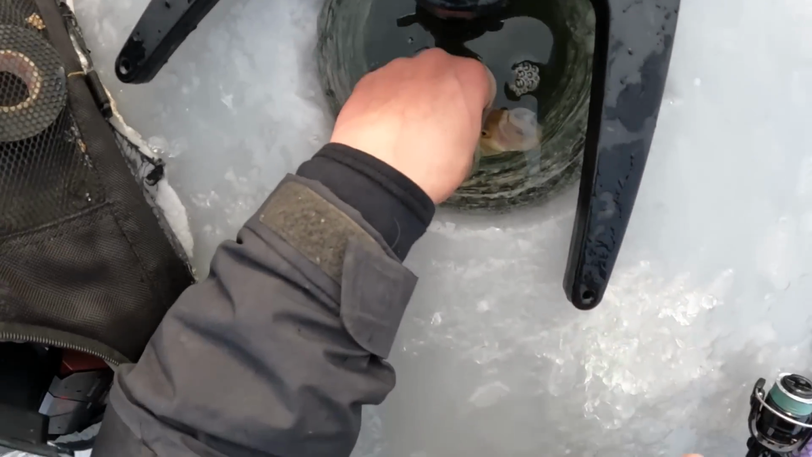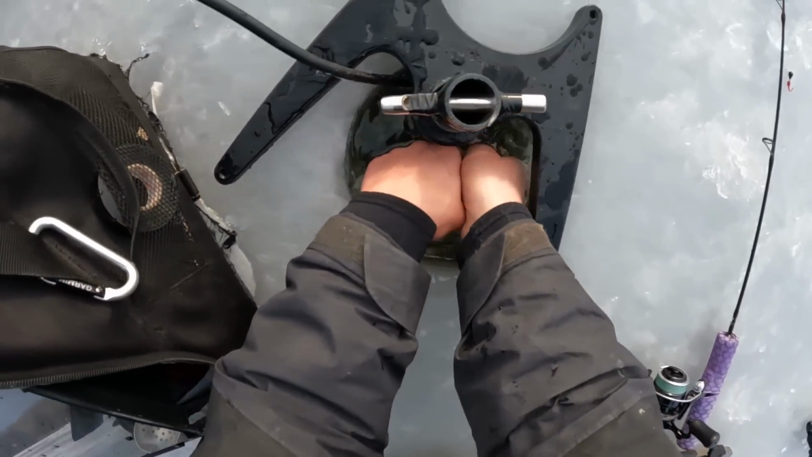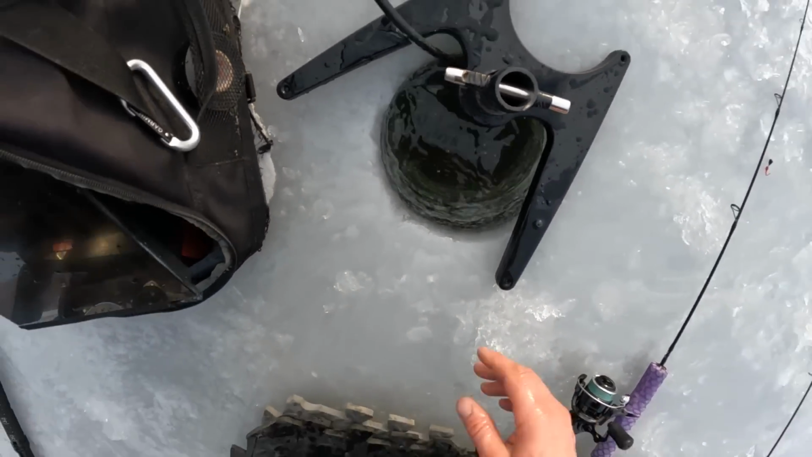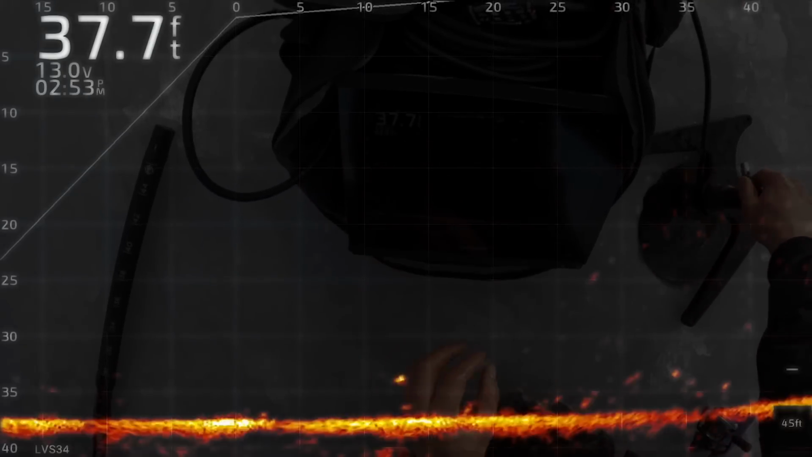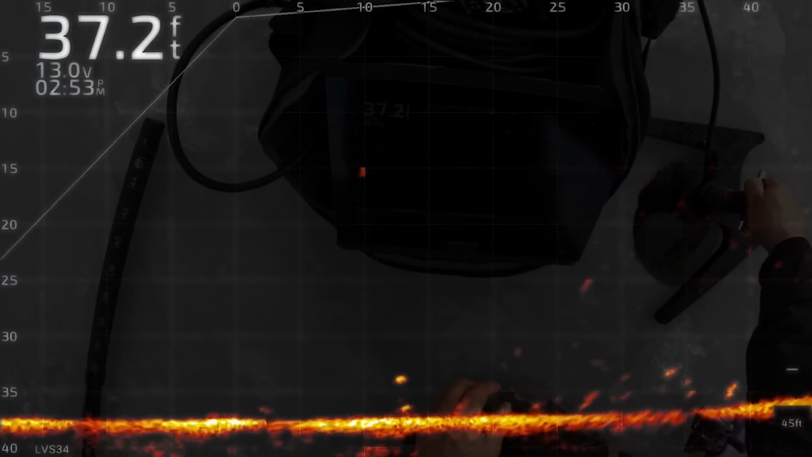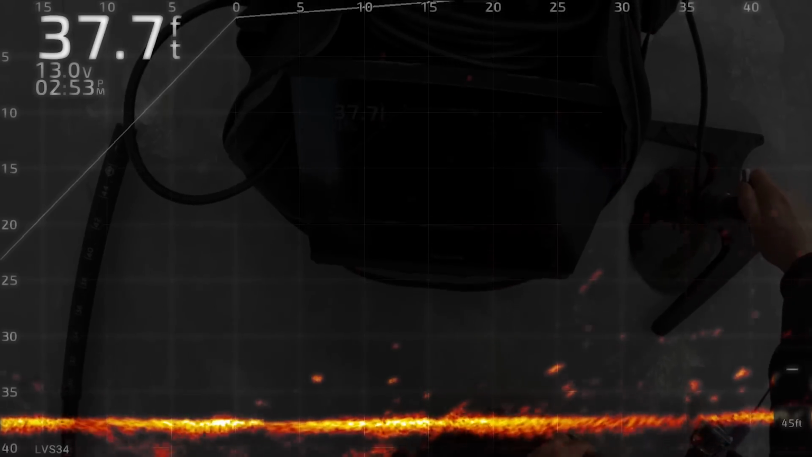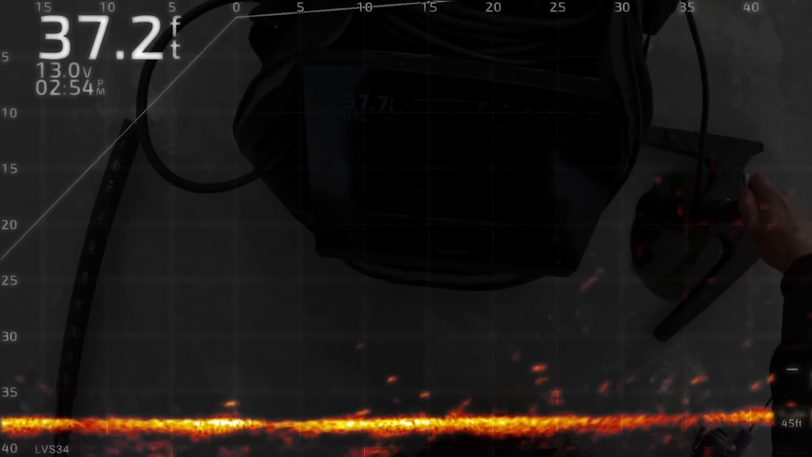Okay, mouth is open. Air bubbles are out. Turn them over. Close the mouth. And there he goes. Goodbye. Gotta find him here. 12 feet down already. 22 feet. 25 feet. That is 8 successful releases out of about 35, 36 feet of water.